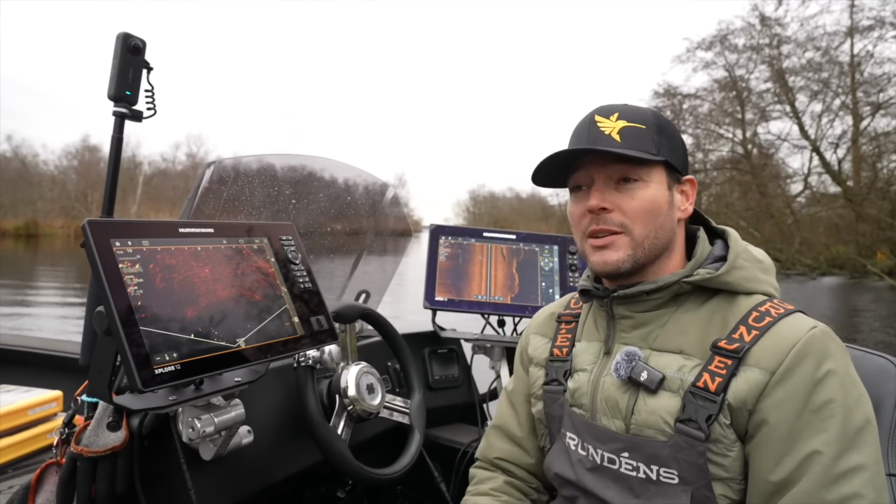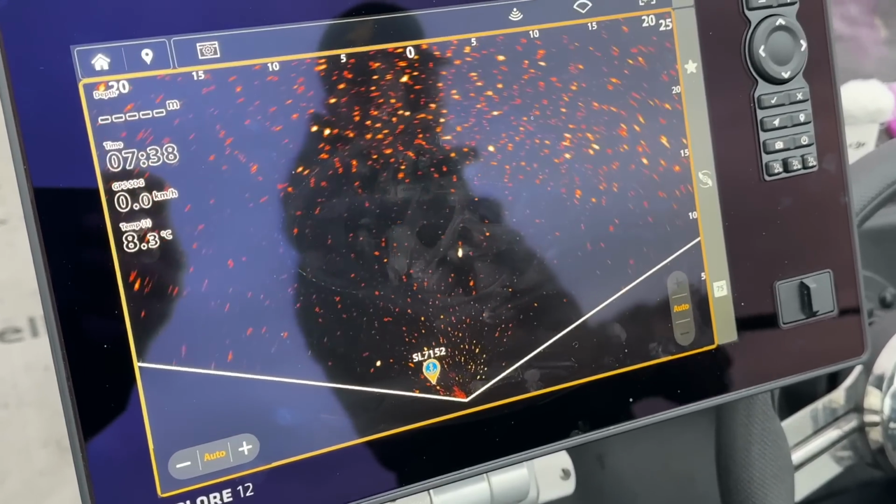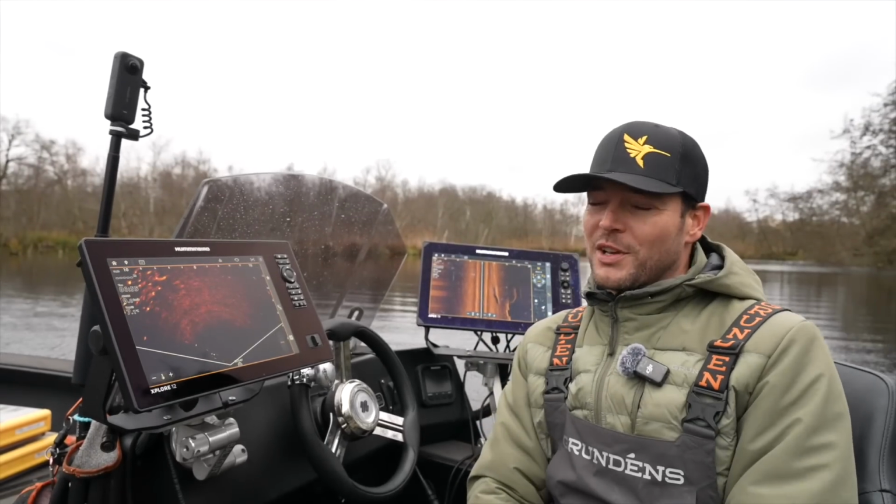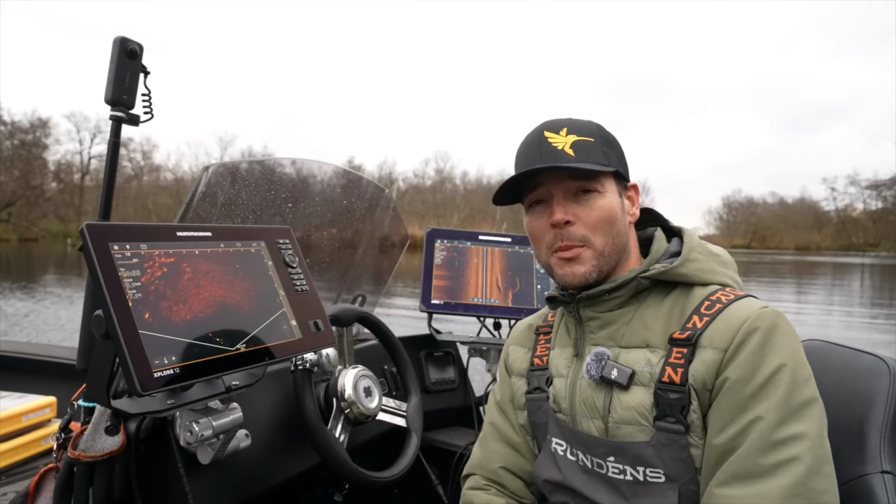So we're going to test today if the range is okay and if the bait tracking is okay. And we're also going to test the landscape mode. We're going to find some shallow water because we are a bit limited in the spots that we can fish today, so I don't want to get your hopes up that we're going to get a lot of fish today, but we are going to test out the new technology from Humminbird.